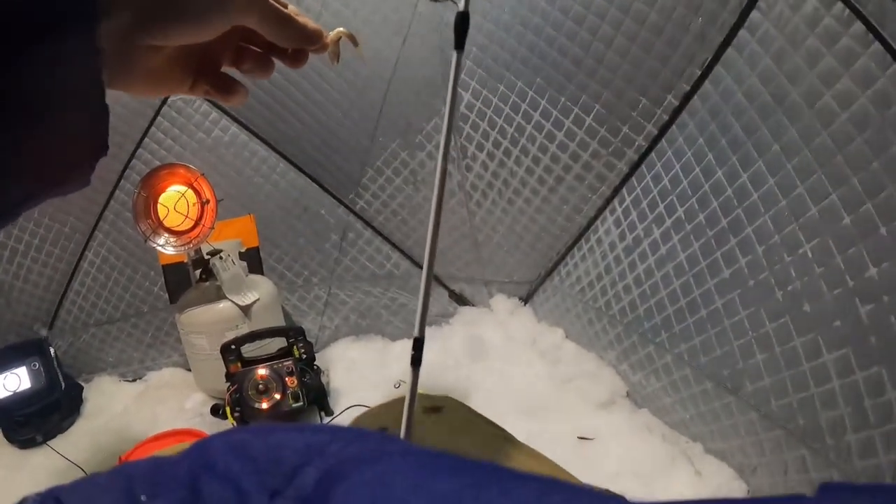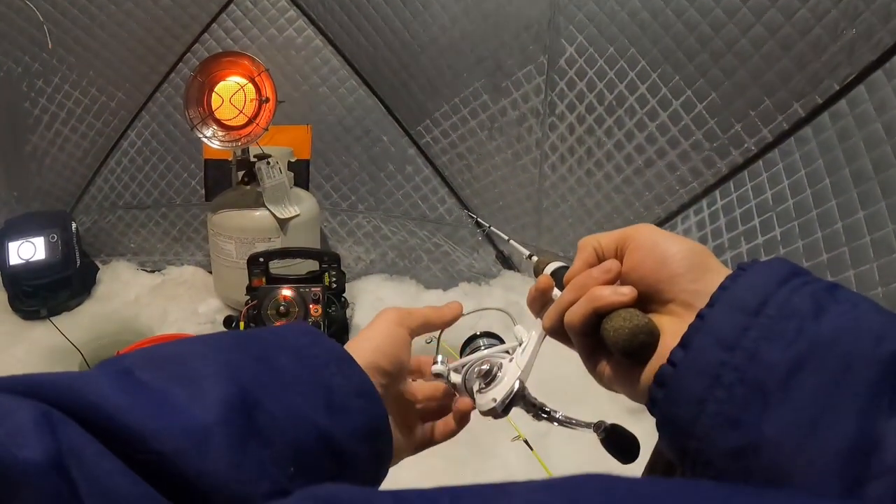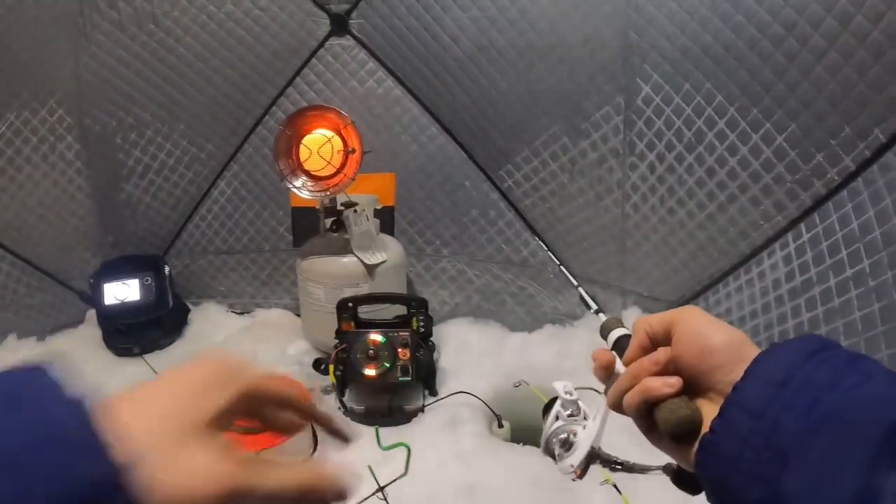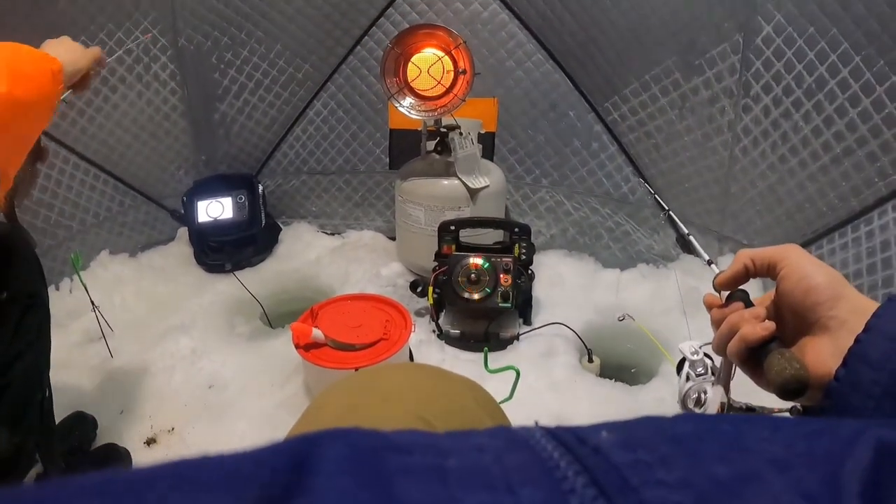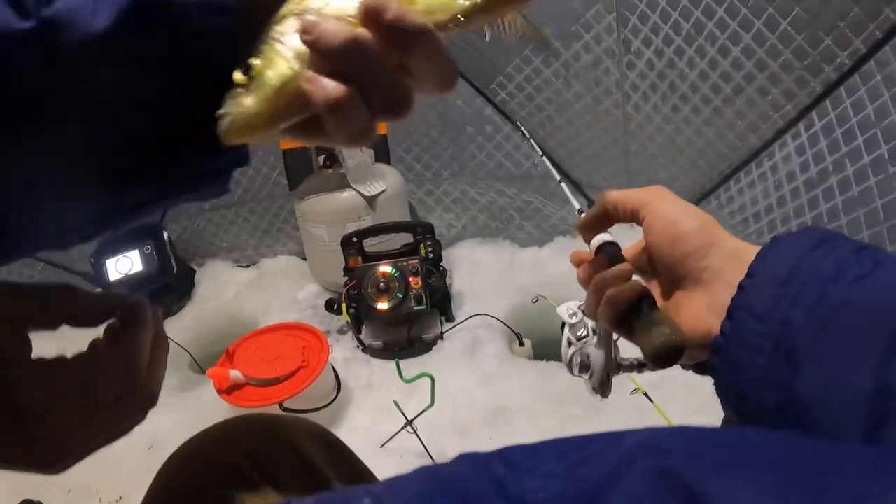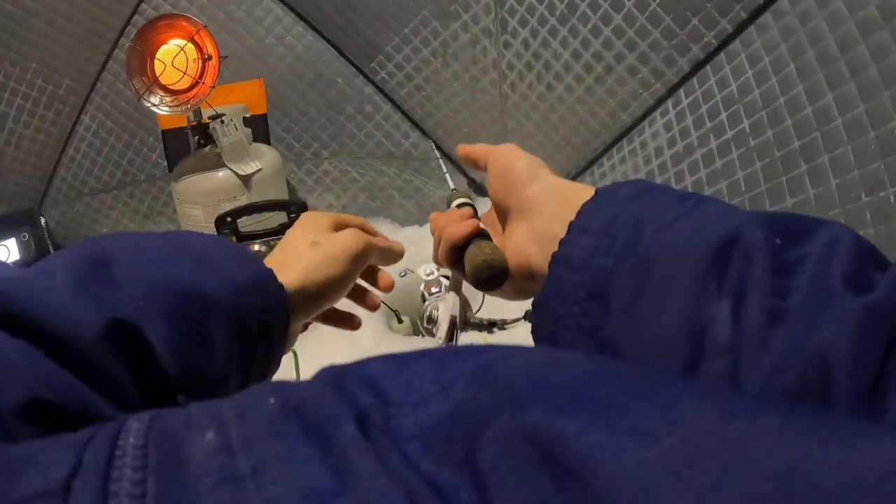Welcome to my ice shack. There you go. Oh, that's a fatty. He's been hit by something. Probably a pike. I think he's got some good colors on. I'm sorry, buddy. You're not gonna make it. You chose this. This is what you wanted. Remember this.